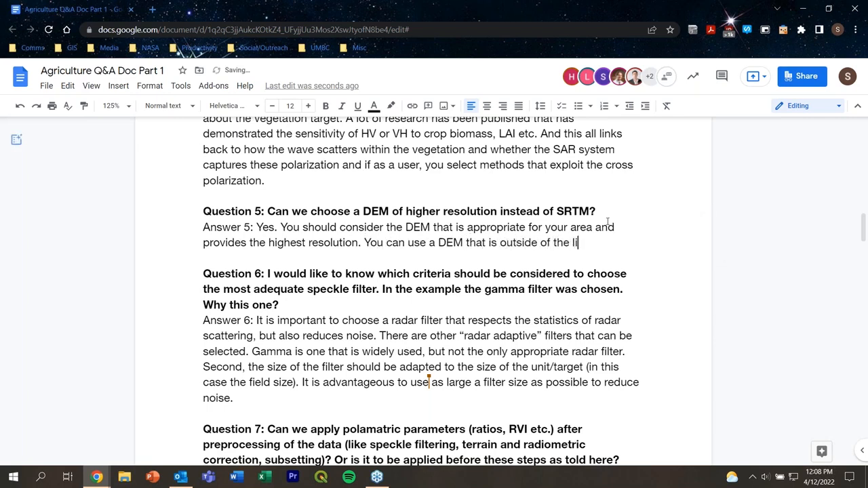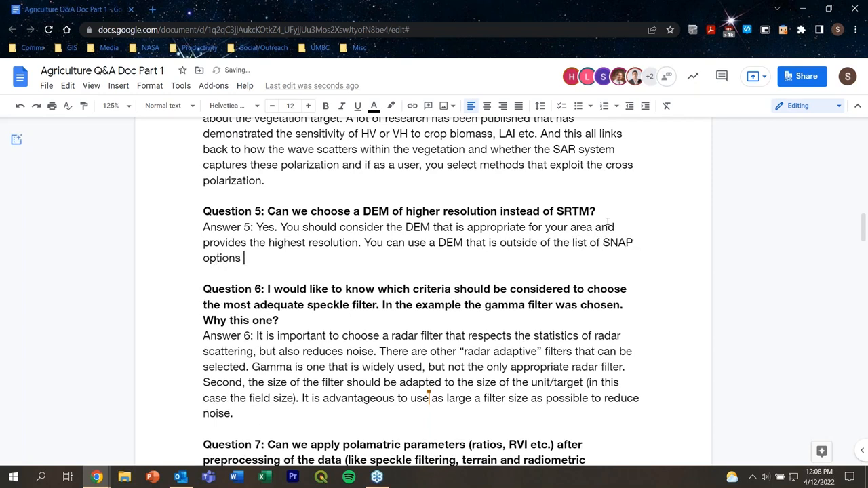So be sure to look into that for your area of interest, because in some scenarios, the DEMs that are actually available in SNAP don't cover all areas. So you want to make sure that your area is covered and that you're using the highest resolution DEM that you can possibly use.